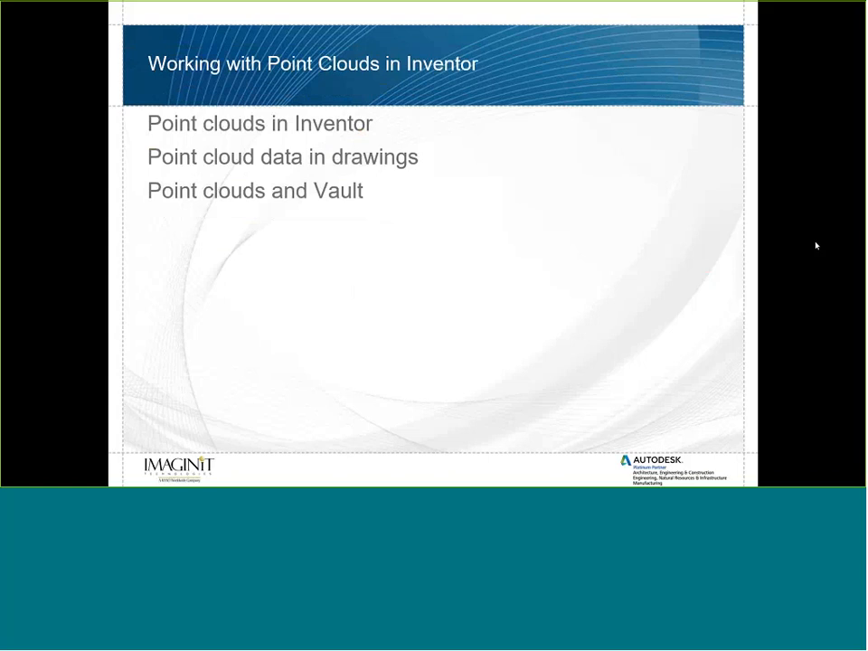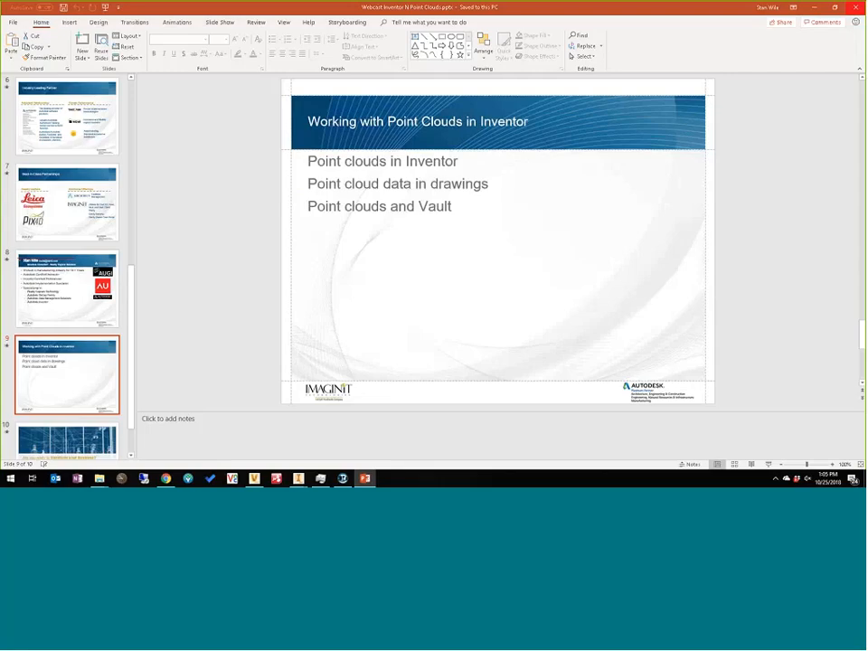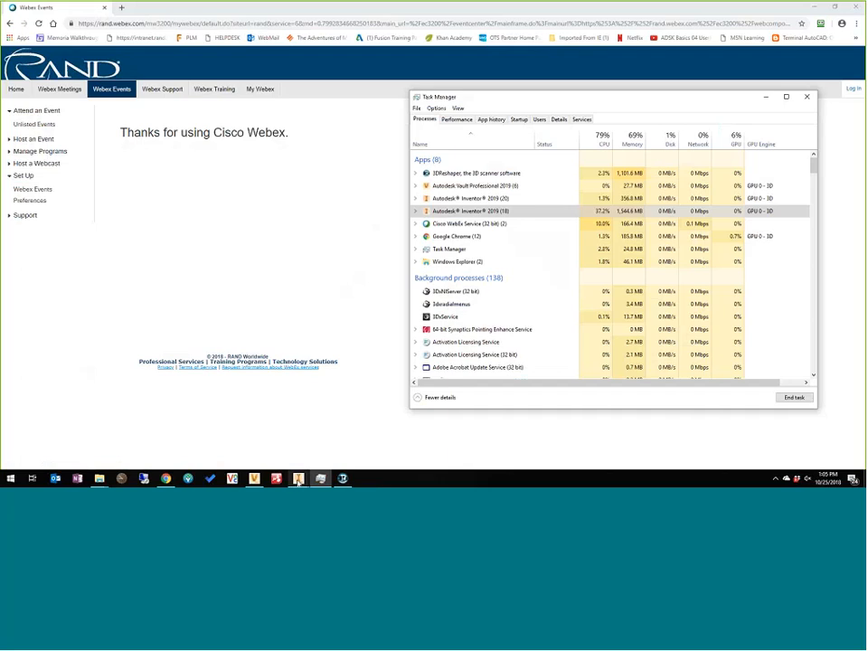So this is all really new. It's like every other week I seem to find some new piece of software that just came out that deals with a specific area of point clouds in the manufacturing workflow. So technology is really moving fast. It's kind of exciting to be a part of it. So that's it for slides. Let's jump into Inventor.